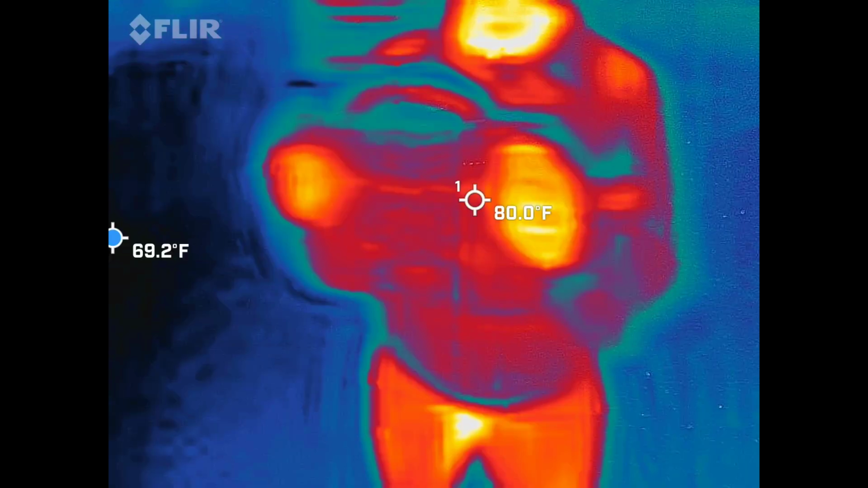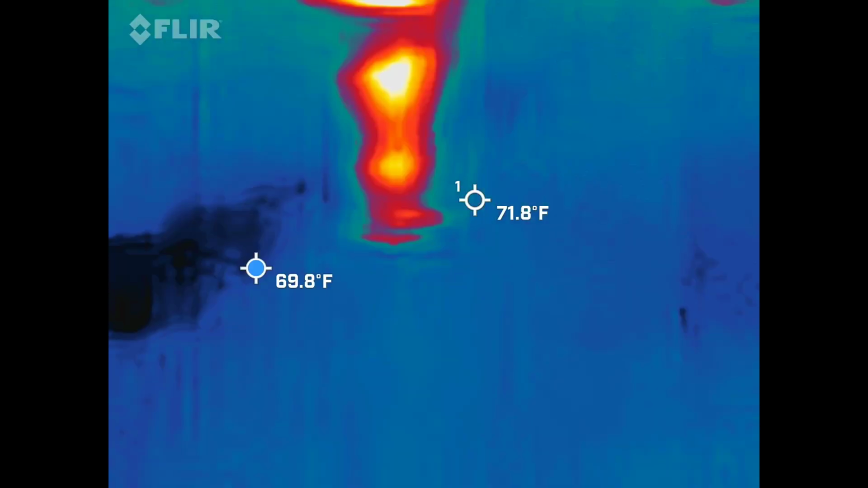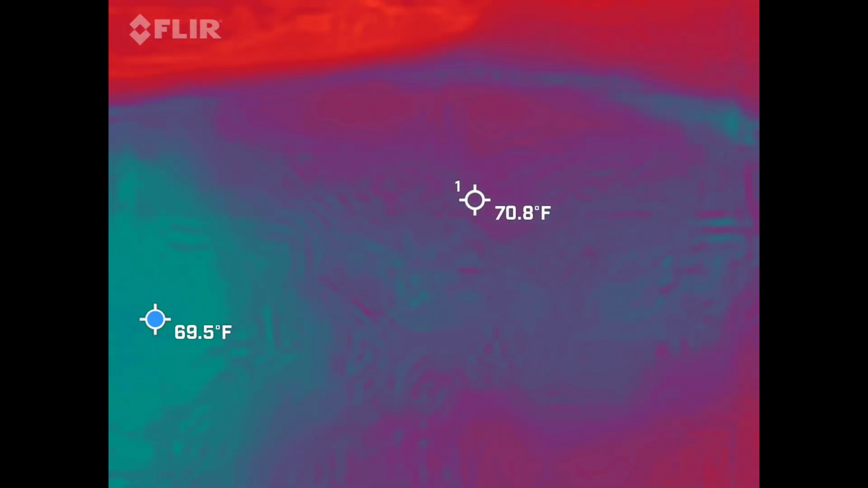Right back up. Huh? Bruh, we're doing some white people stuff right now. And I'm scared, bruh. You think that's the tree? Literally.